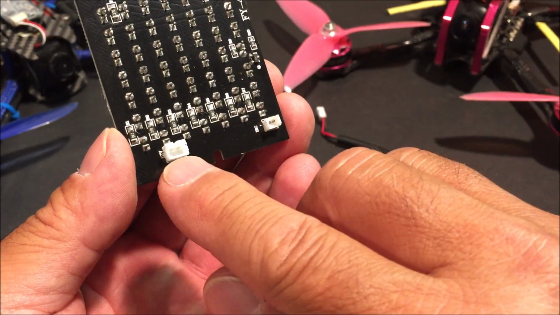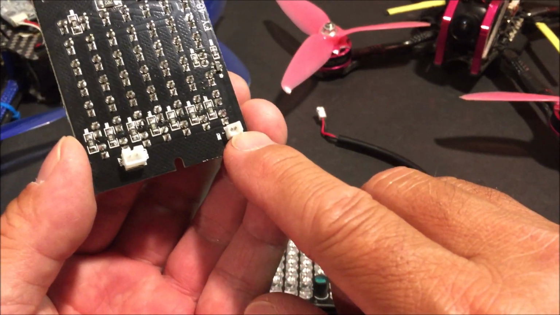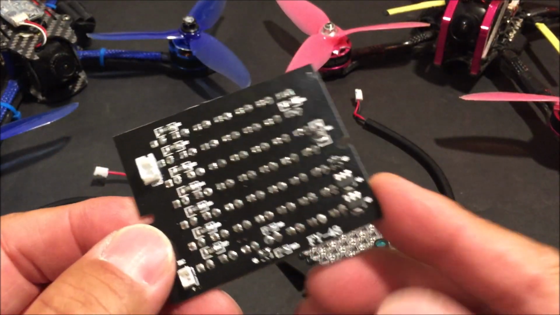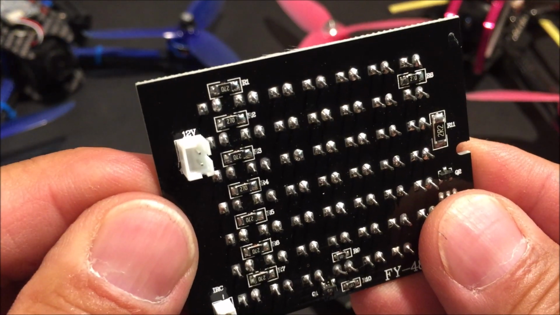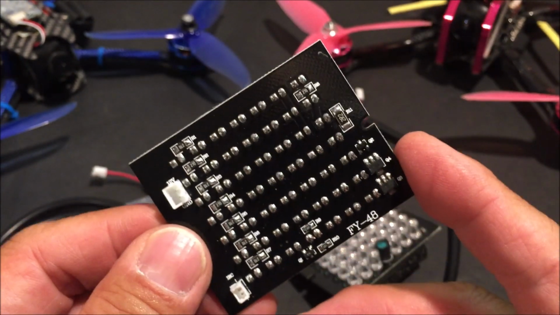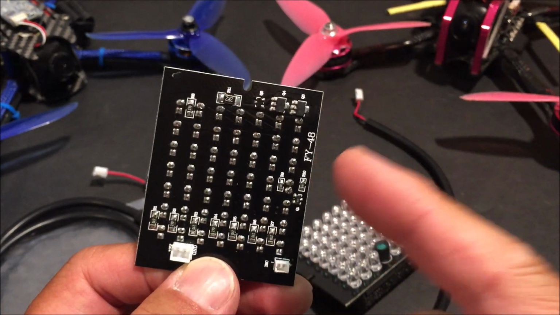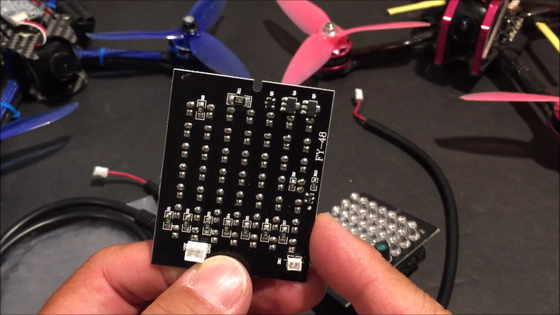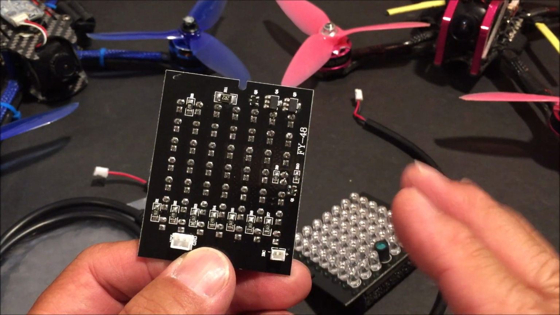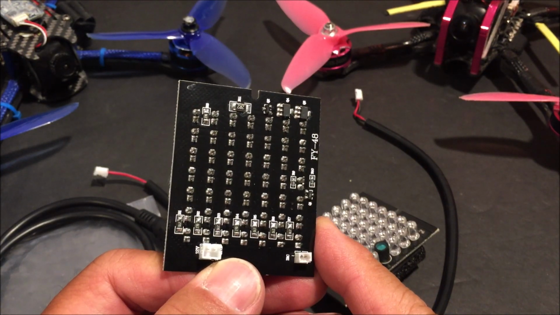Now, I guess you could power it up with the provided cable, or you could use the 1.2 millimeter PH connector. The input voltage is 12 volts at 1 amp. So to power it up, you will need at least a 3-cell battery or higher. Now with a 2-cell battery, it will not work, but it does work with a 4-cell battery. Now I would not recommend it for the longevity of these LED lights.